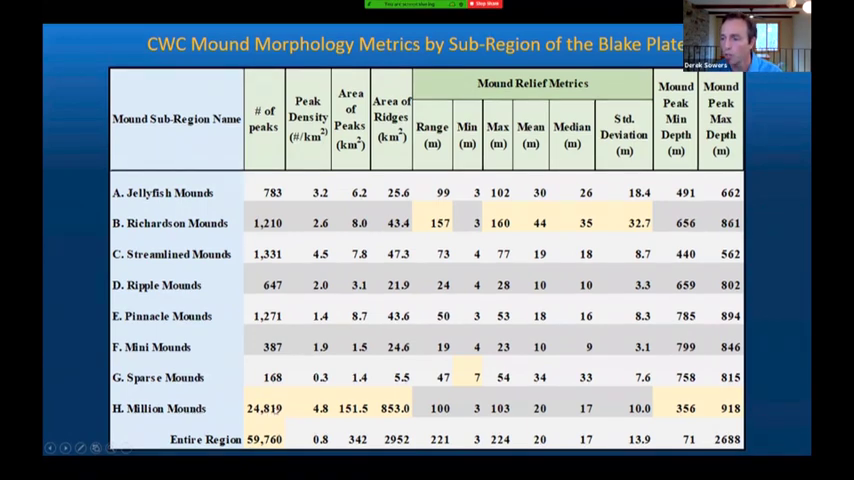This million mounds region that we just looked at visually has 24,819 individual mound features. That's about 42% of the total number of mounds mapped in the entire region thus far. You can see that the peak density, 4.8 mounds per square kilometer, is also quite high. Streamlined mounds, by the way, was almost at the same density. And you can see that the area of peaks and ridges was quite a bit larger than other regions.